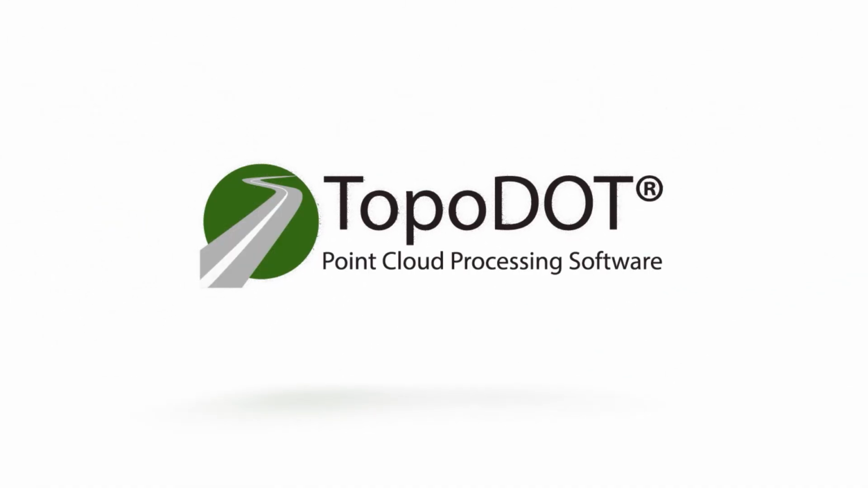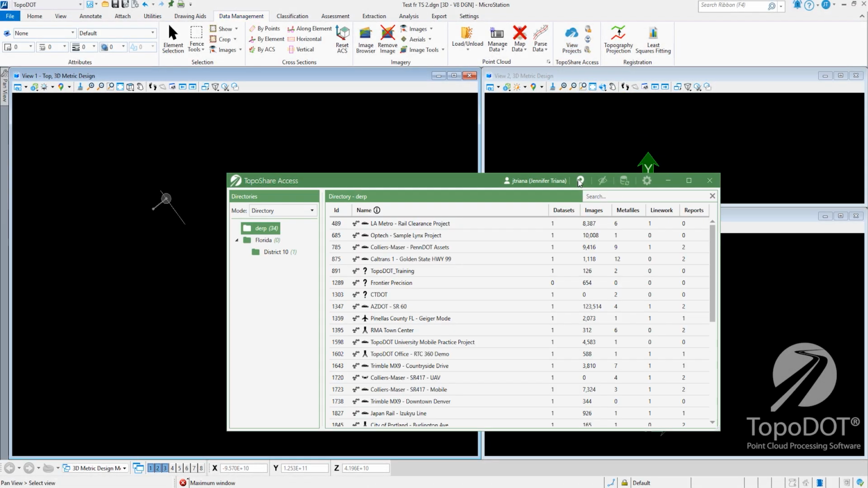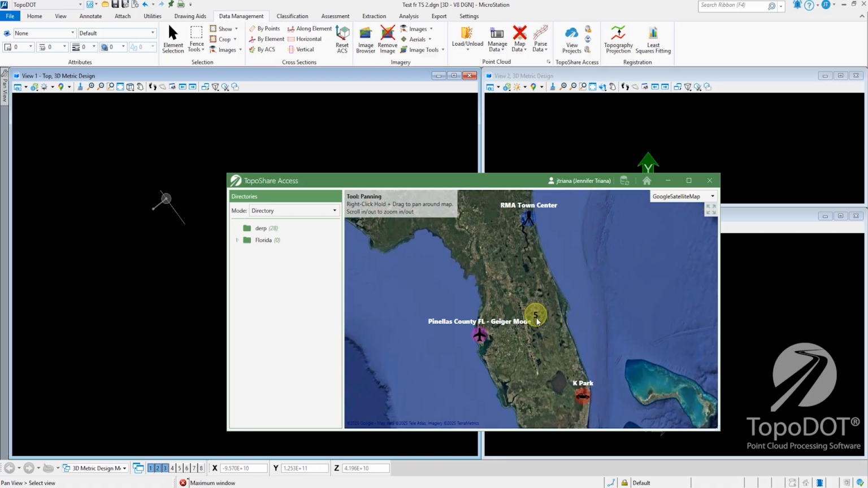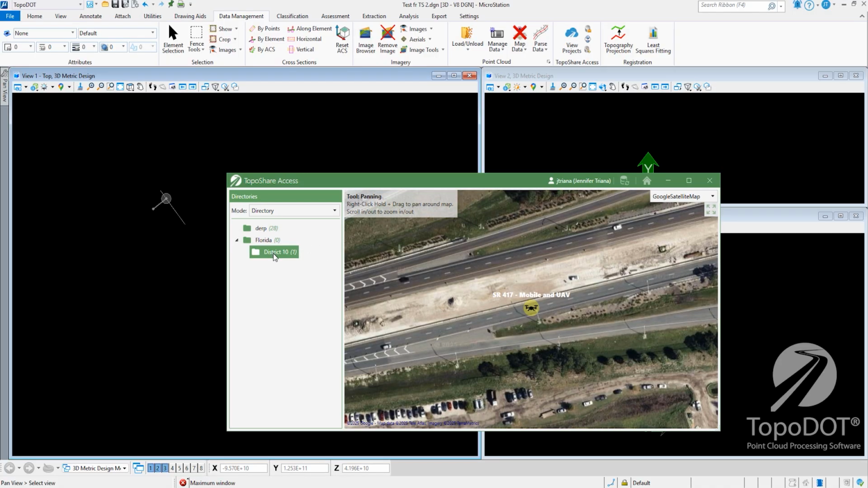TopoShare has already made it possible to connect teams through the cloud. With TopoShare version 2025, we're taking that collaboration to the next level. TopoShare Access is your direct link into cloud-hosted data, letting you step right into the project environment as soon as the project administrator grants you access.